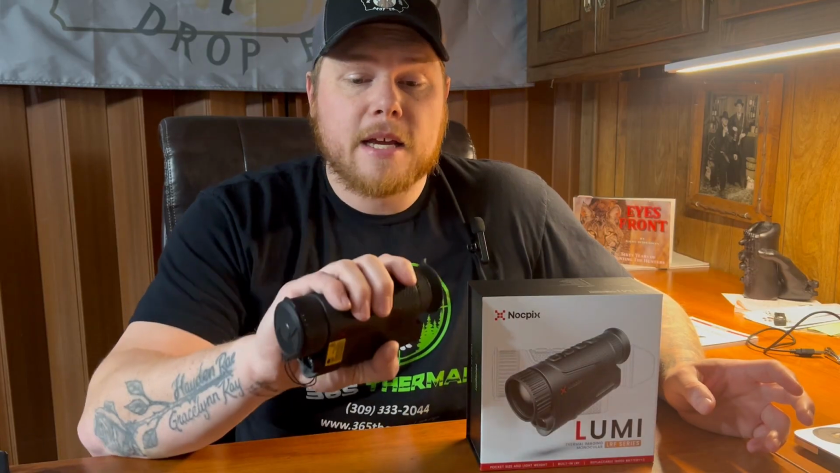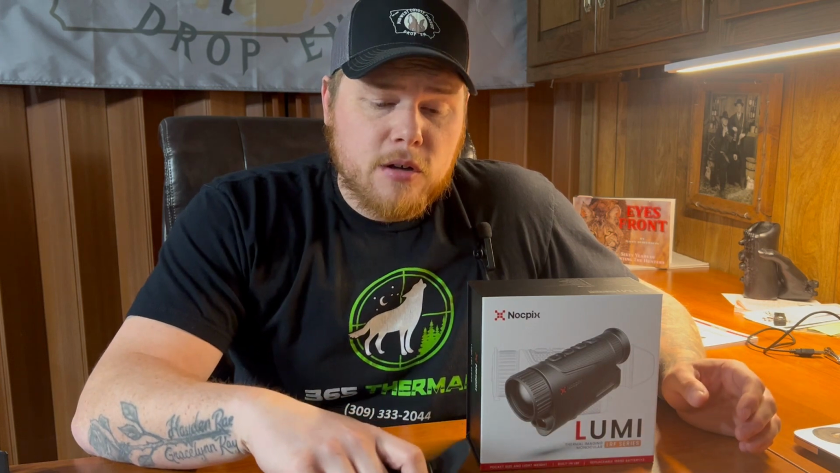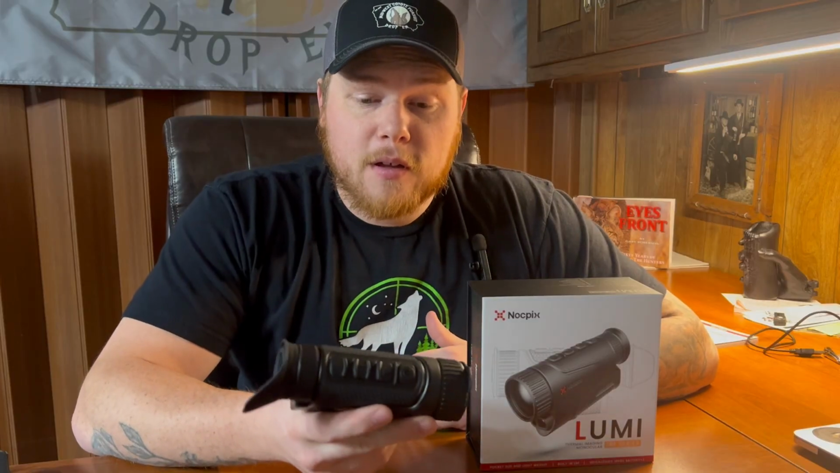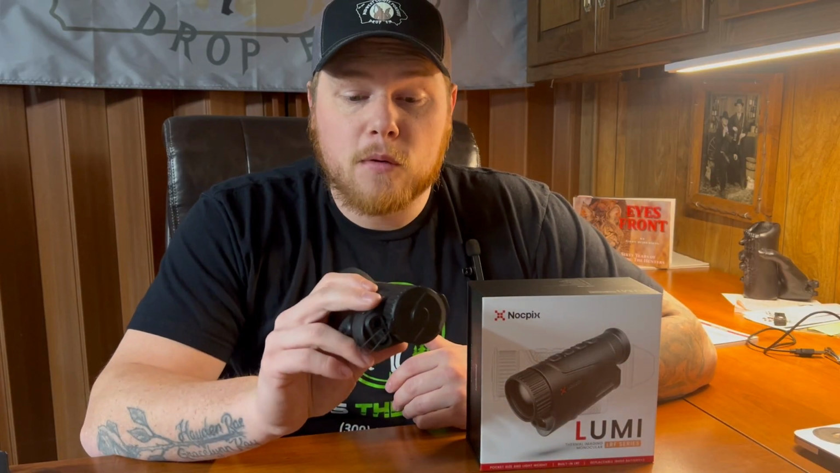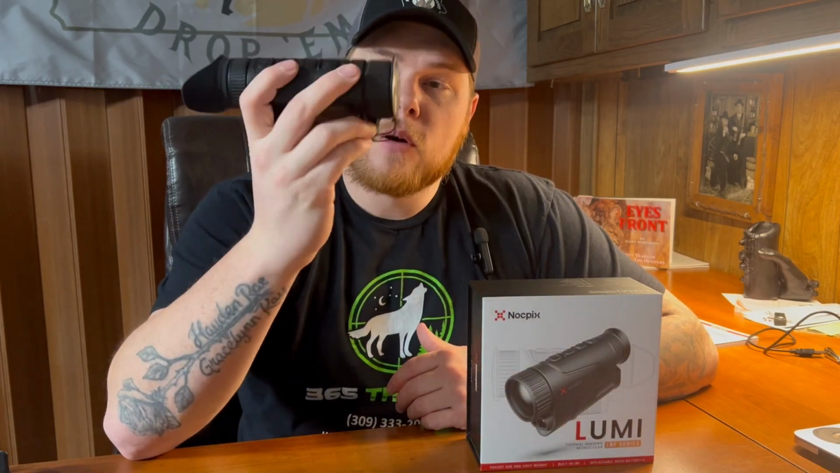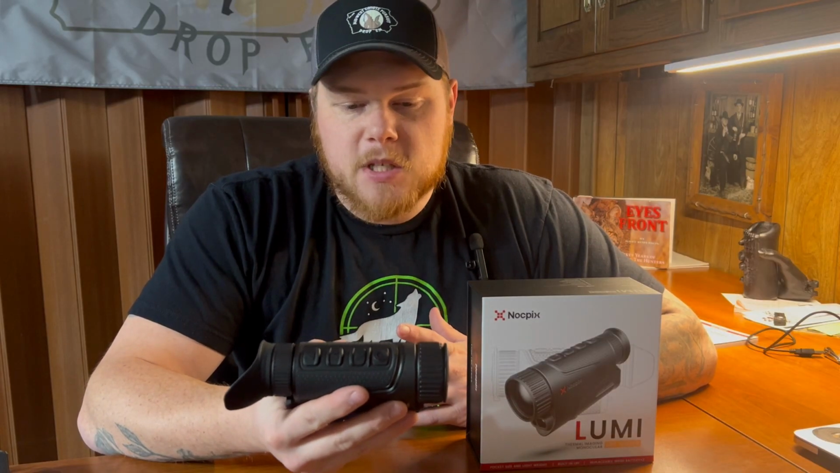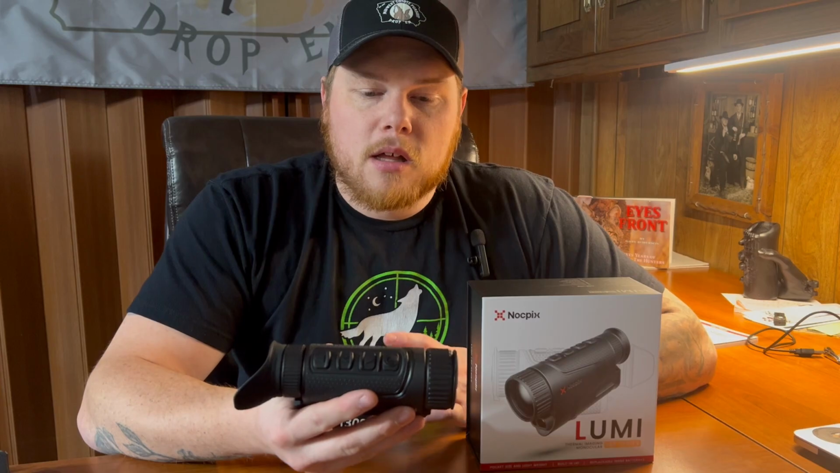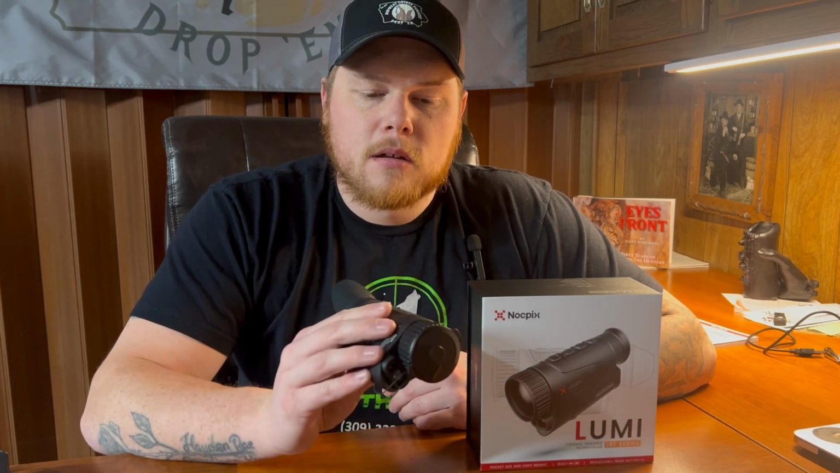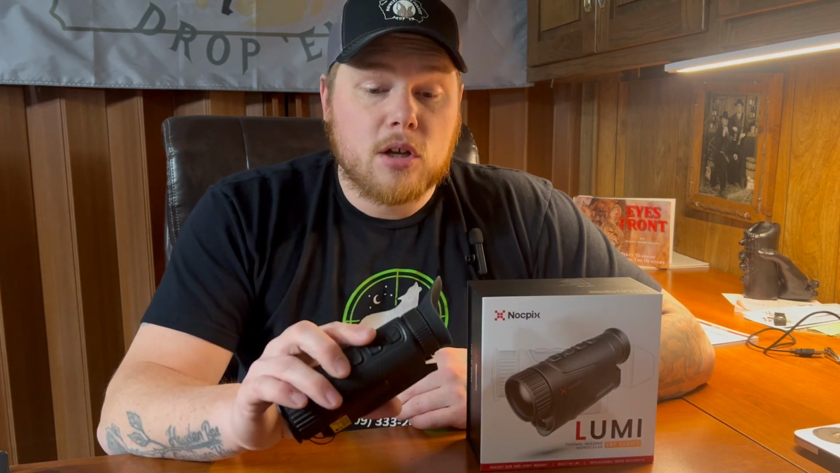Like I mentioned before, it's no bigger than a normal daytime rangefinder that you would buy for daytime hunting or if you're into golf. Overall, I really like this unit. Seems like it would be a very good unit for a helmet mount. Size comparison, I would say it's pretty close to the Cabin series iRays. I used to run one of those, and then probably close to a K3 size. Overall, very good unit.